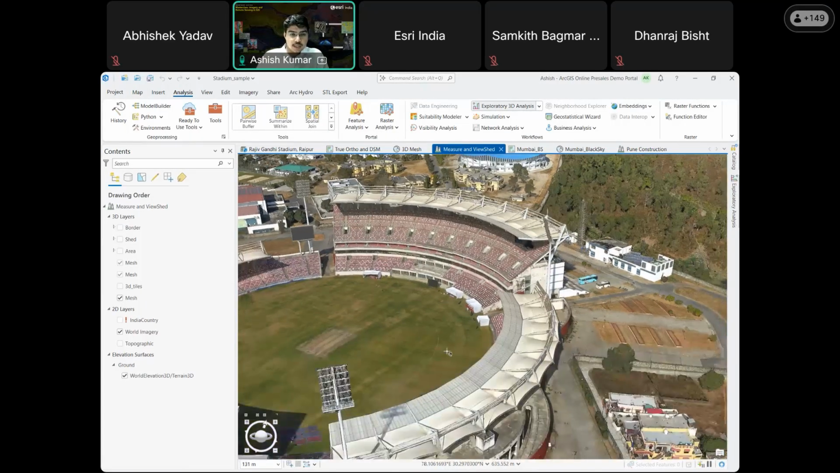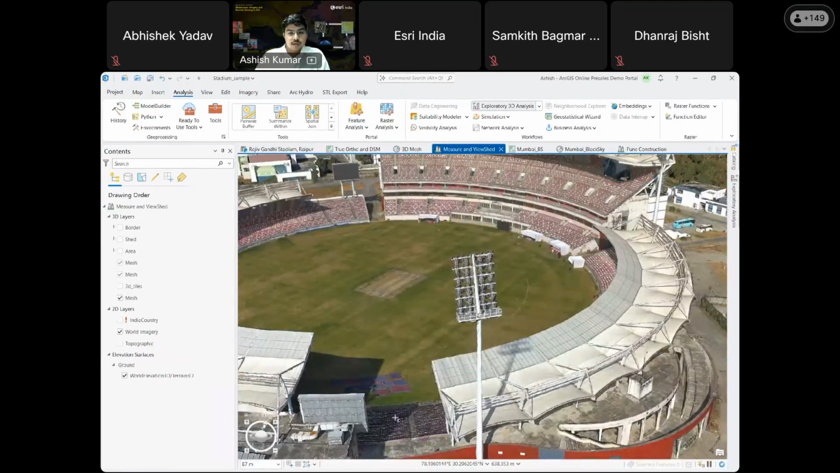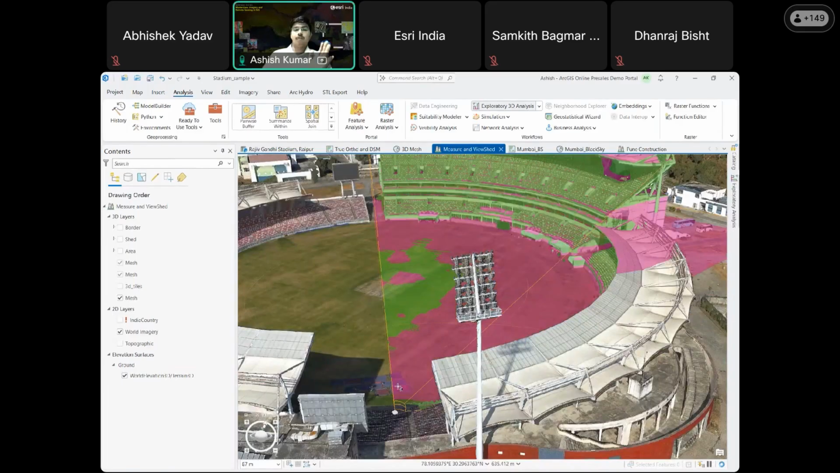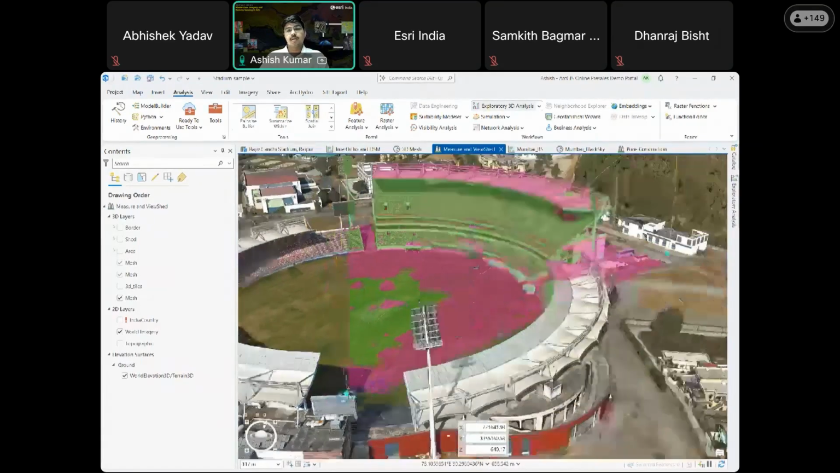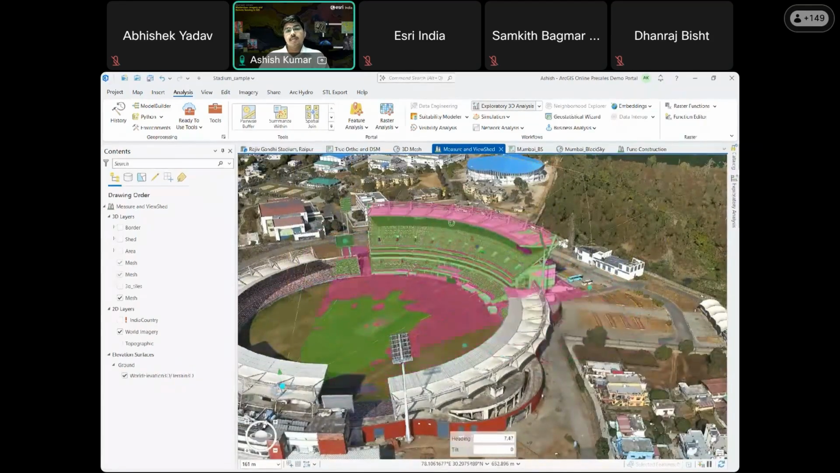Once I click a point, it can generate the visible areas, and the user can directly move those points to see what the visible layers are from that particular point, and you can manually manage the heading and tilting of your point and the viewshed.